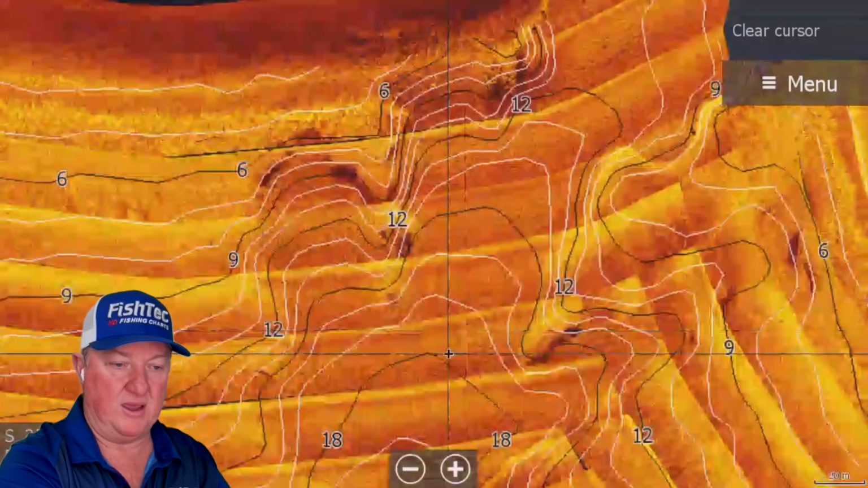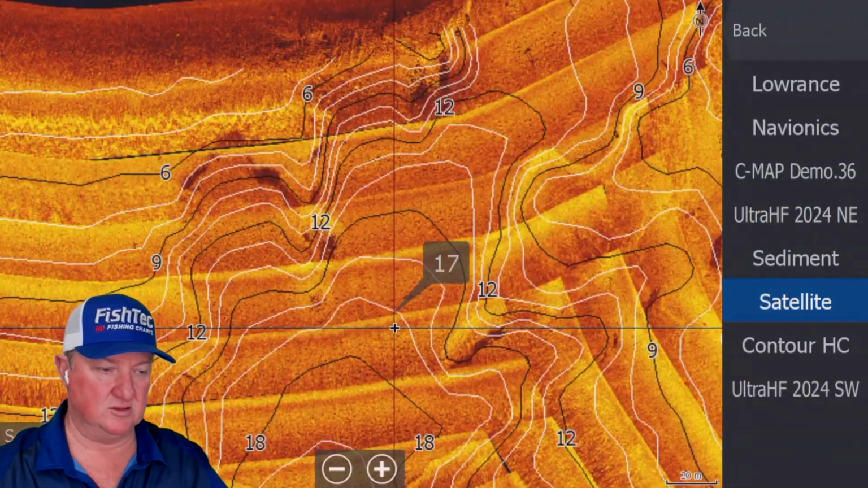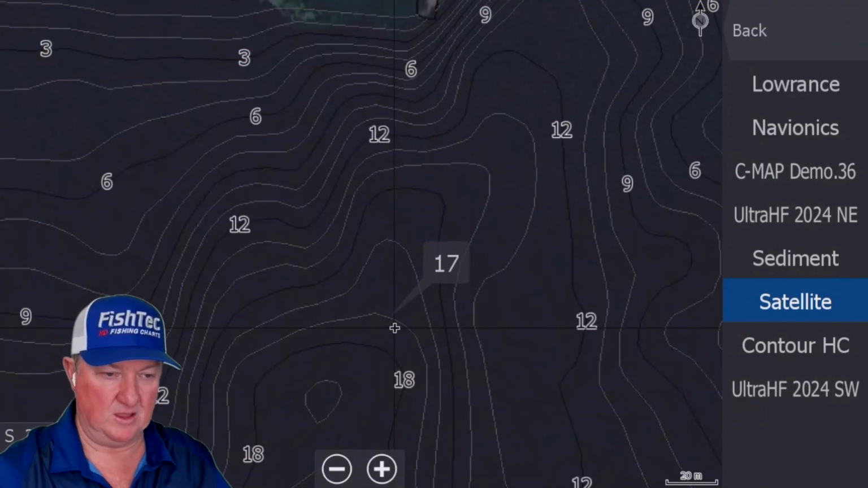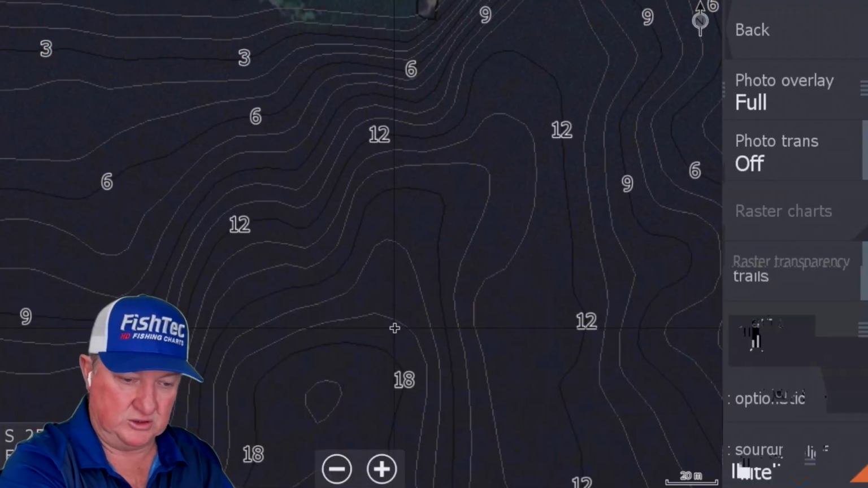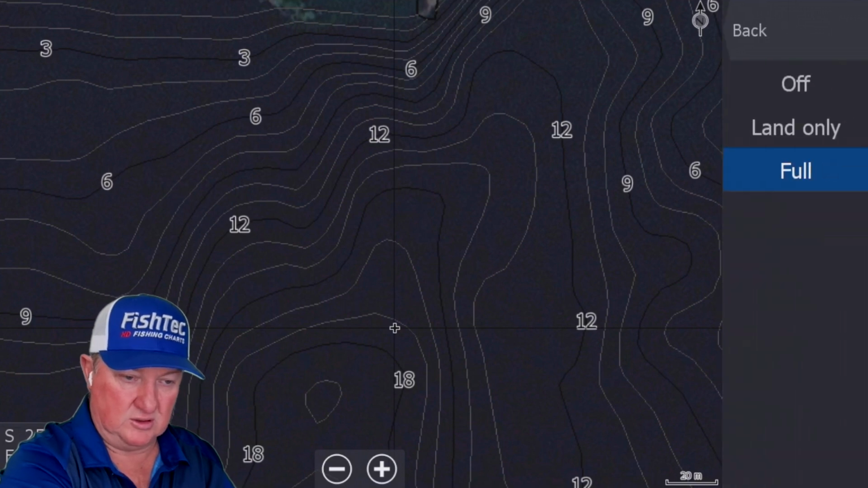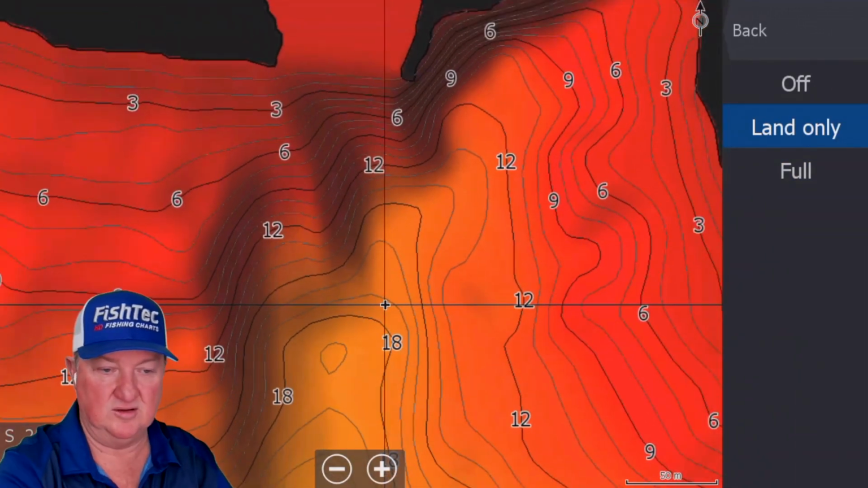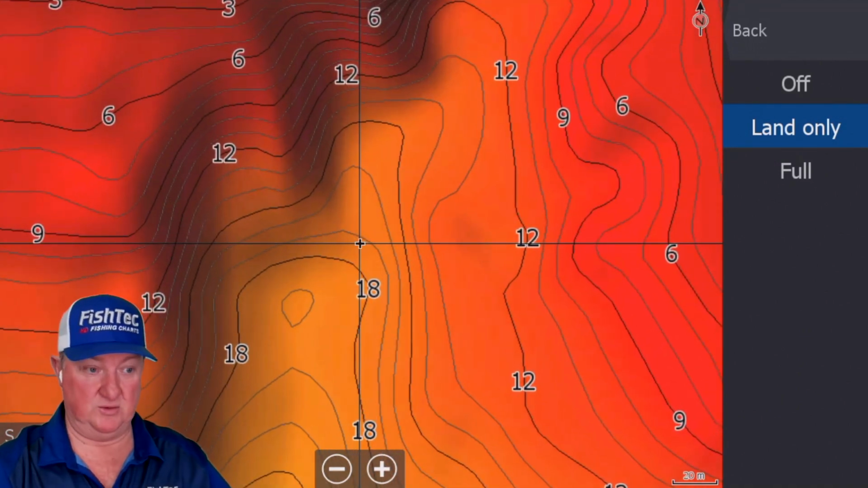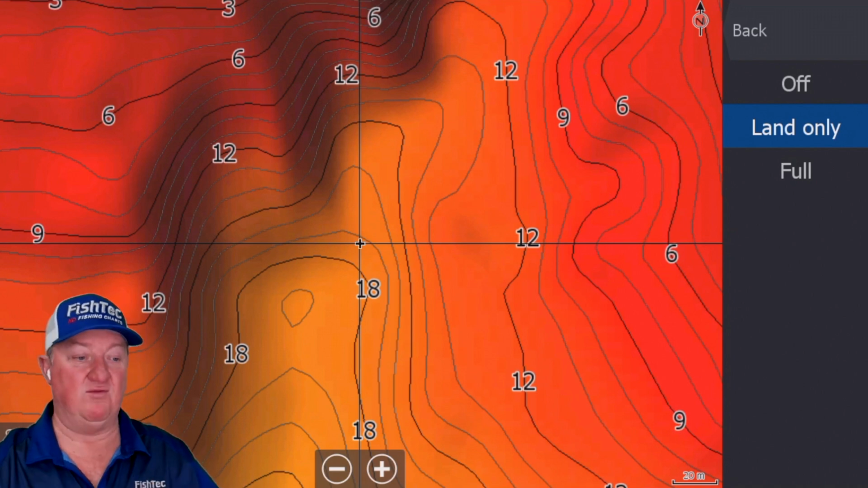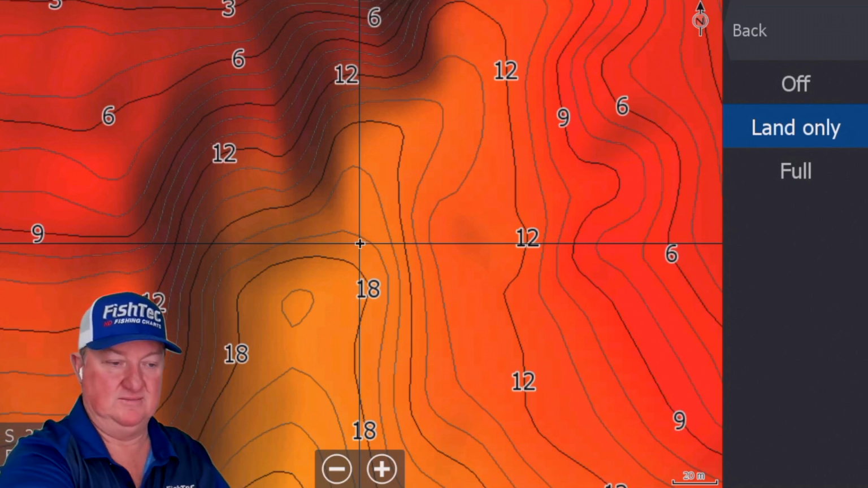If you want to compare this to 2021, let's do that. Let's go to satellite in 2021. There it is there. It's not bad. Chart options. Let's go land only. Okay. But now you can start to see. Okay, that's 2021. High interpolation. Heavy computer generation taking place.